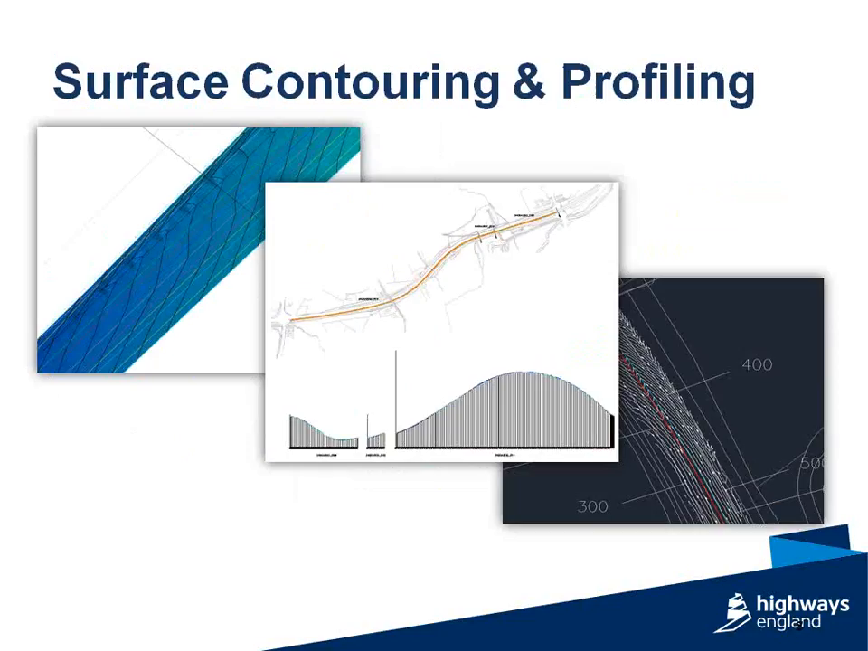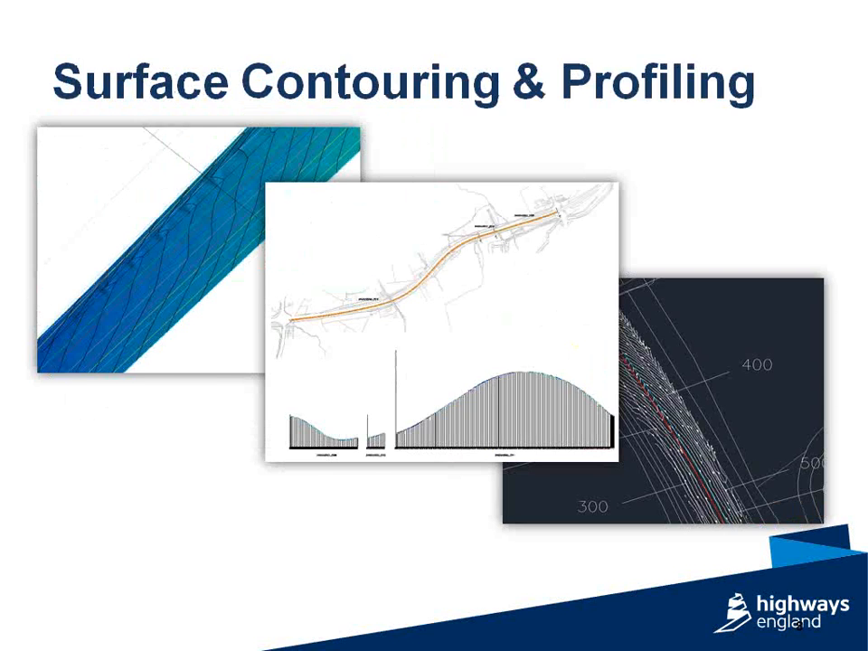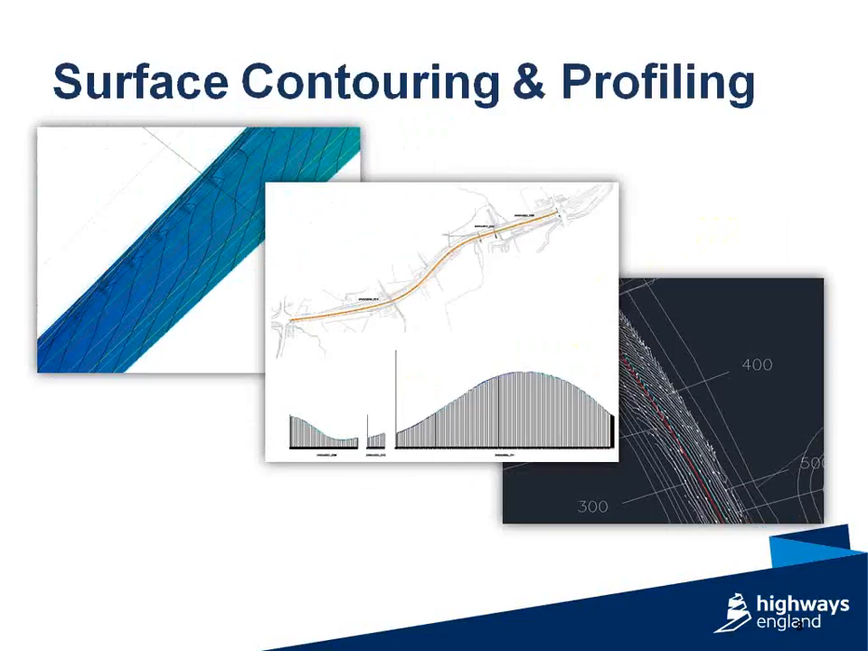Another use of the mobile mapping data sets, probably more on a scheme-based level, is surface contouring and profiling. So this is taking the highly dense hits on the road surface and taking the hard surface classification and data mining that to extract contours and longitudinal profiles into the data set.